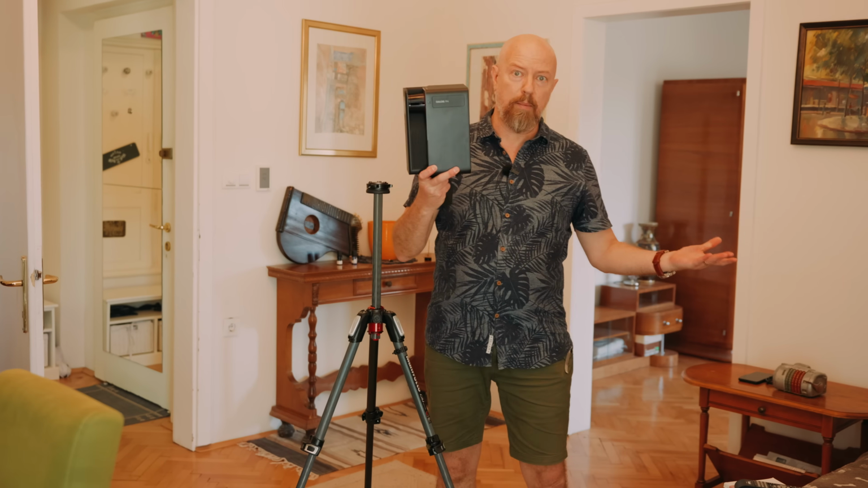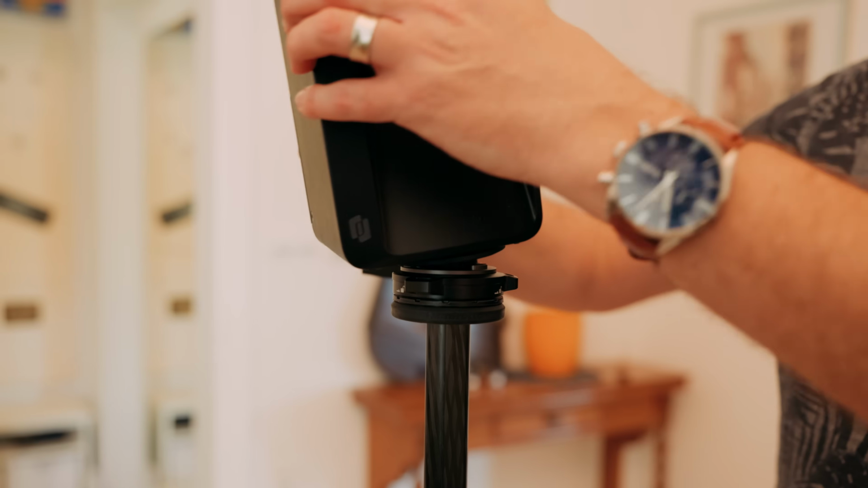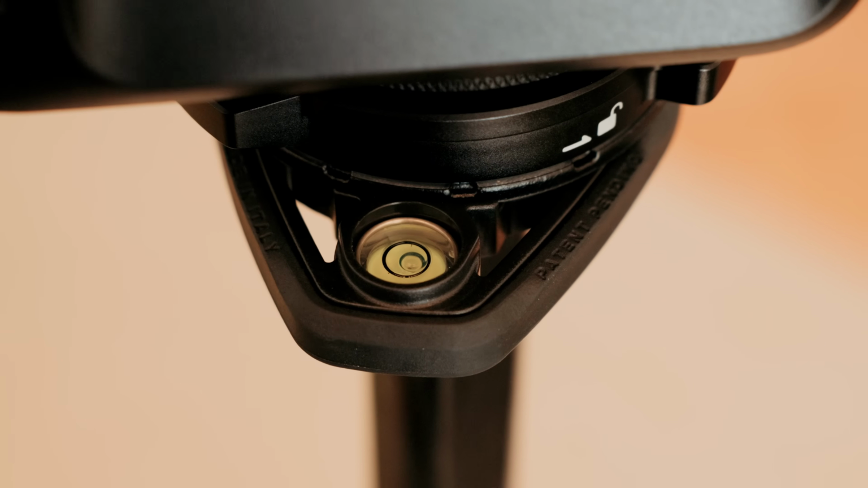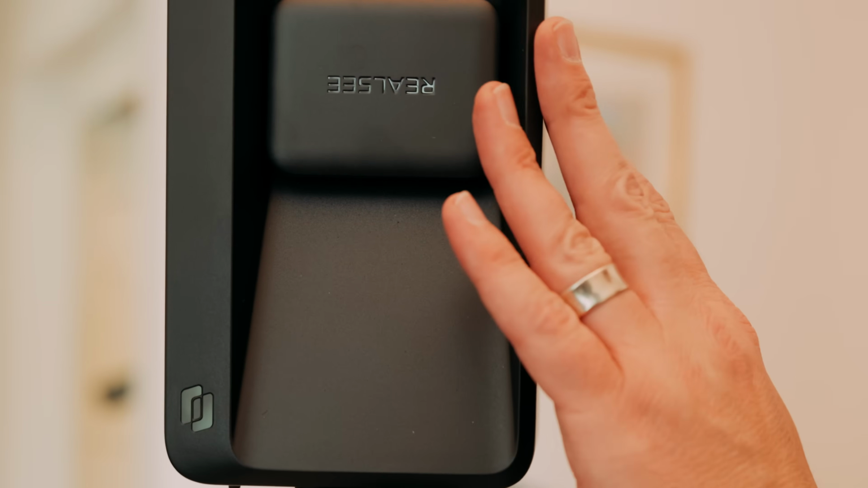Then this is the camera itself. Nice and easy to set up. We'll just pop this onto the tripod. It has its own locking base. The tripod also has its own leveling head on here so you can easily see that the tripod is level. Then on the camera itself, we have the lens cap here, magnetic, just pop that off.